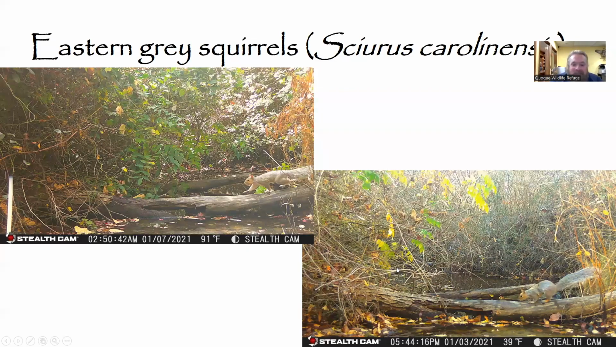Next up, our gray squirrels. We got a couple of fun photos of them. Very often, it was them crossing little fallen branch bridges across some of the streams that we have here at the refuge. And the squirrels, even though they're pretty well all over the place, they're still fascinating creatures.